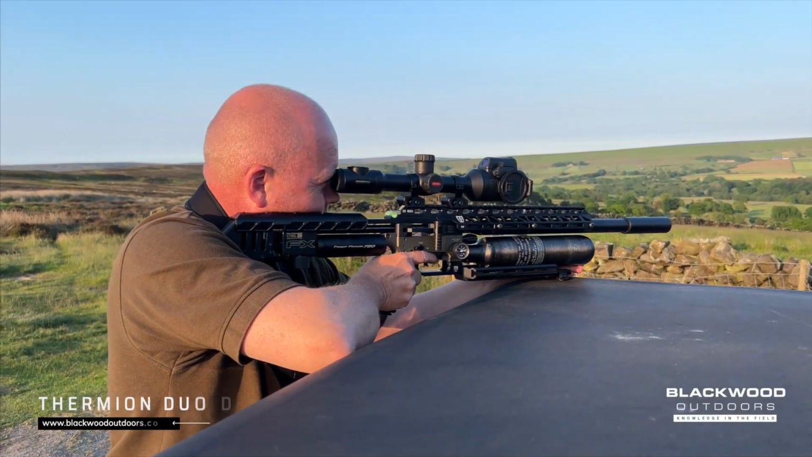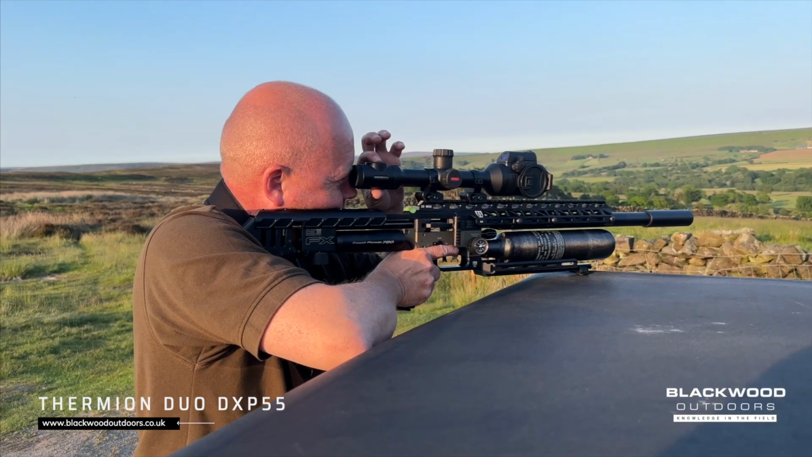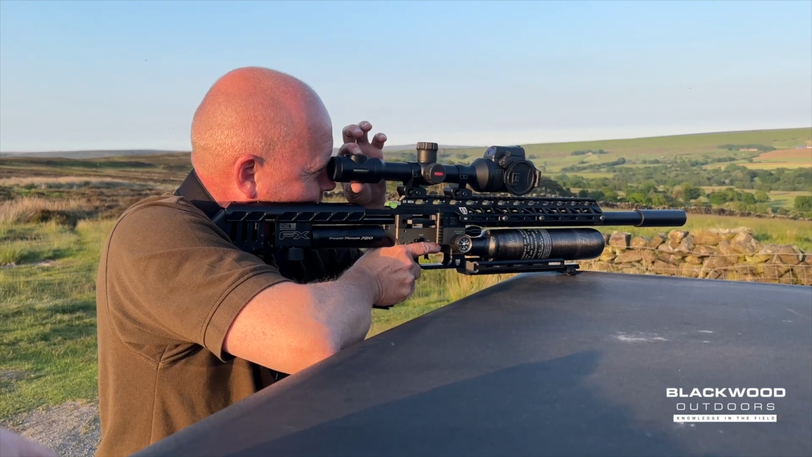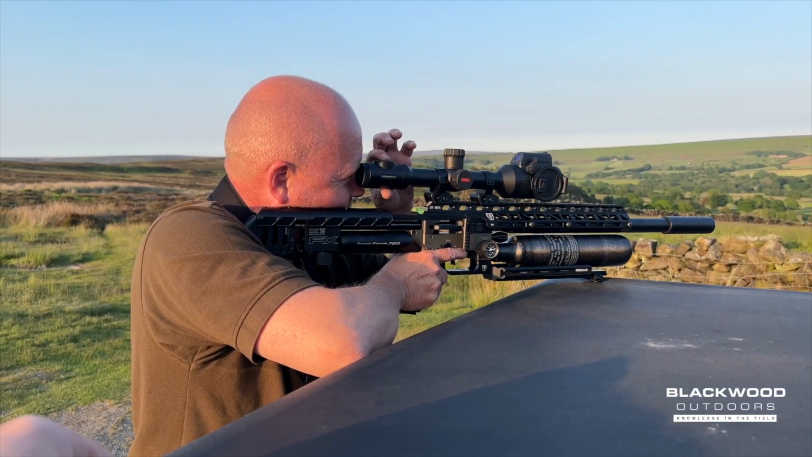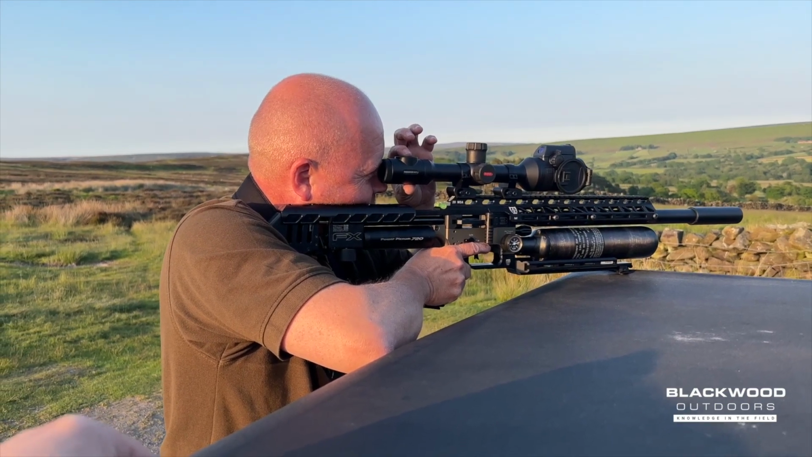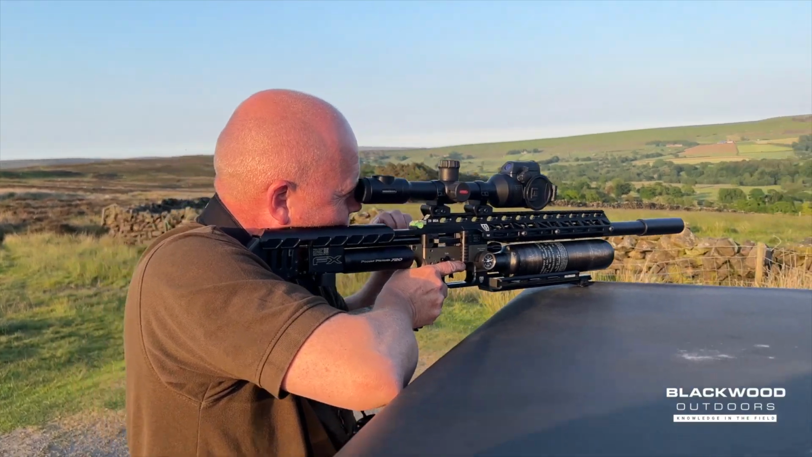Paul's just looking through the new Thermion Duo DXP55. Just fitted it to my own gun. Oh my word. What do you think of it? The colour image for what it is? I'm looking at the rabbit at about 1200 yards doing backflips in the sun. Unreal. So it's a 4K sensor, 4 times base magnification.